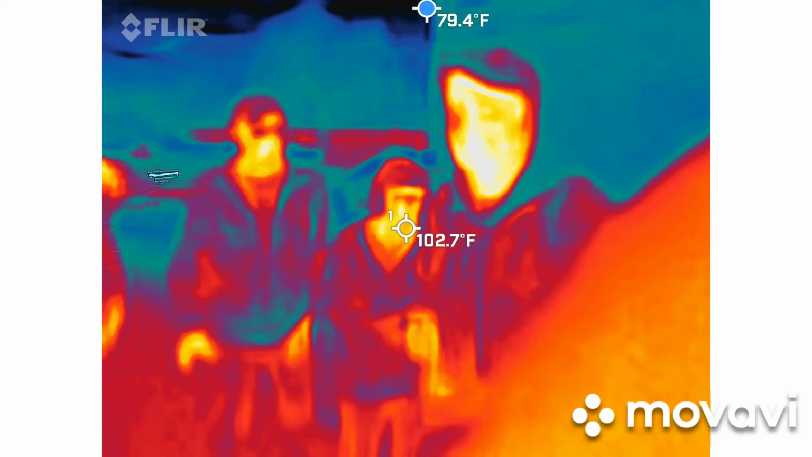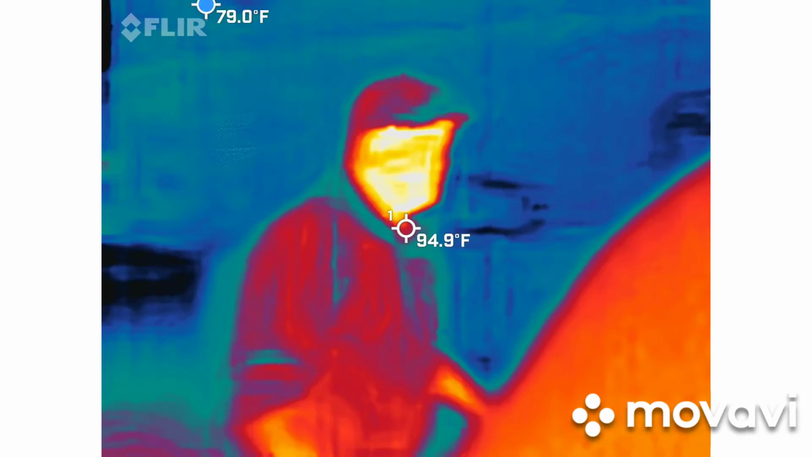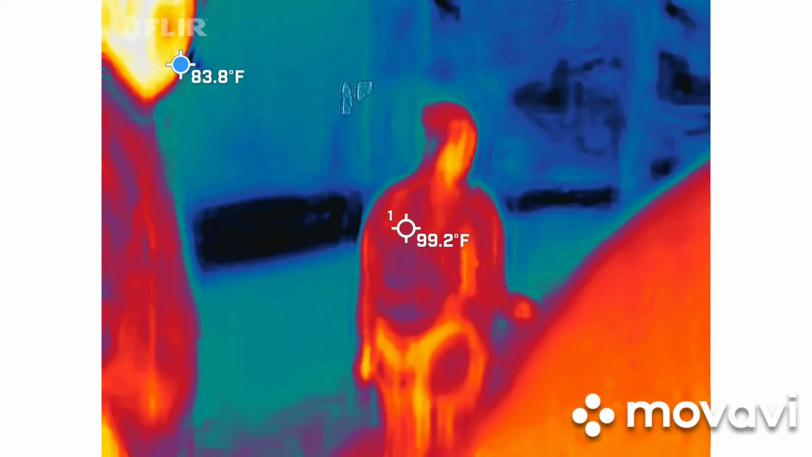So, you guys ready to go ghost hunting? Yes. Alright, we're gonna go this way. Let's follow London. Looks like she knows where she's going. Maybe she's been on this tour before.